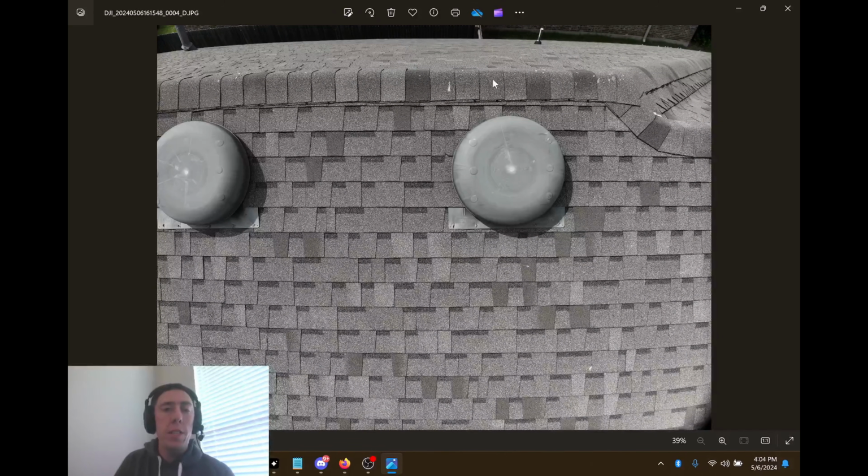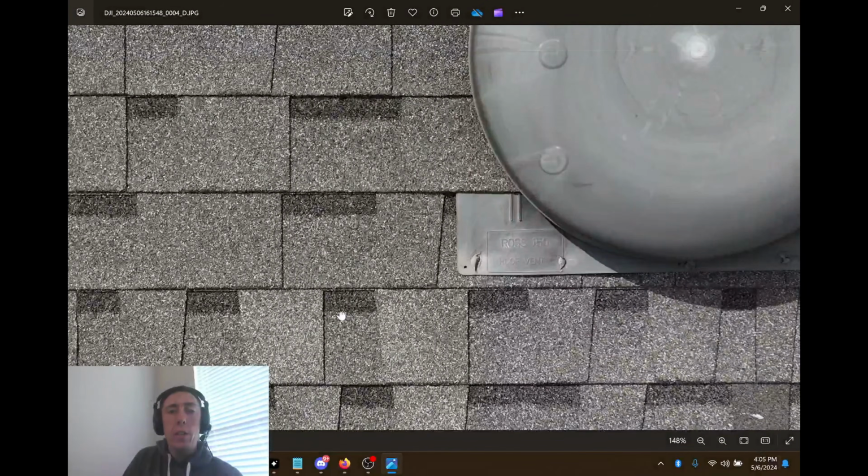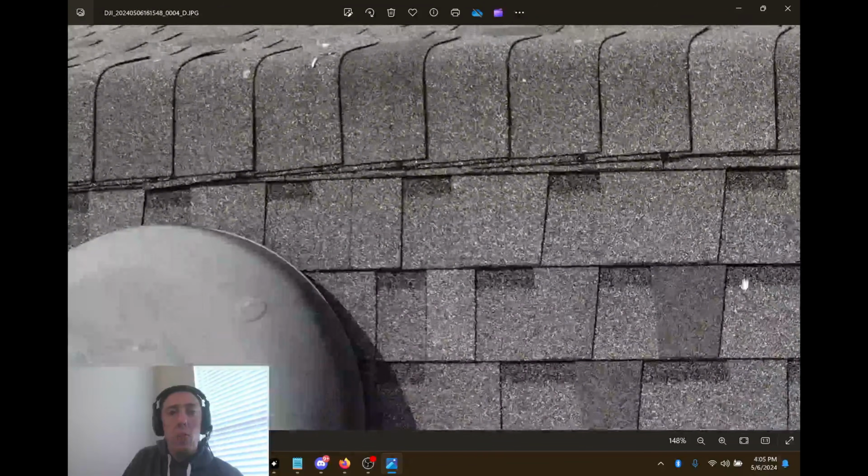This is totally normal and it's expected. The reason why is this camera is made for mapping, so it has a larger field of view than most cameras do, but it is 4K resolution, very large sensor. This is a top of the line sensor and camera for this level of drone. So as you zoom in, you can start to see some extreme detail here.